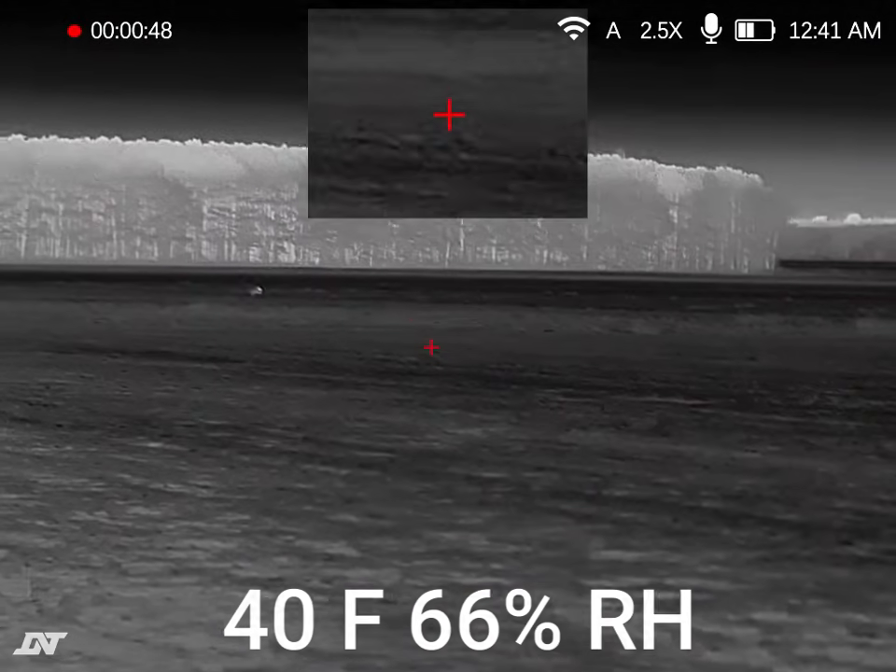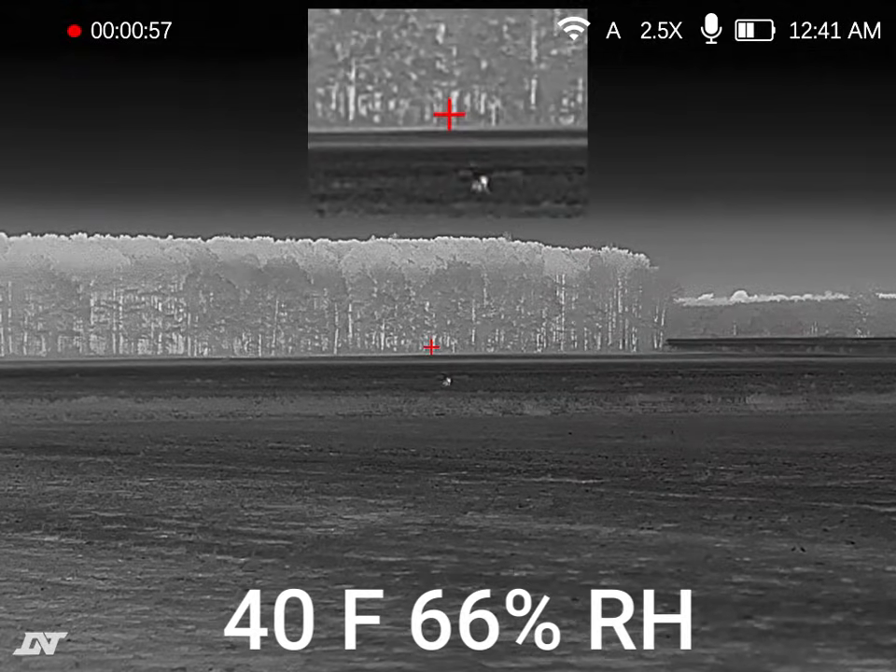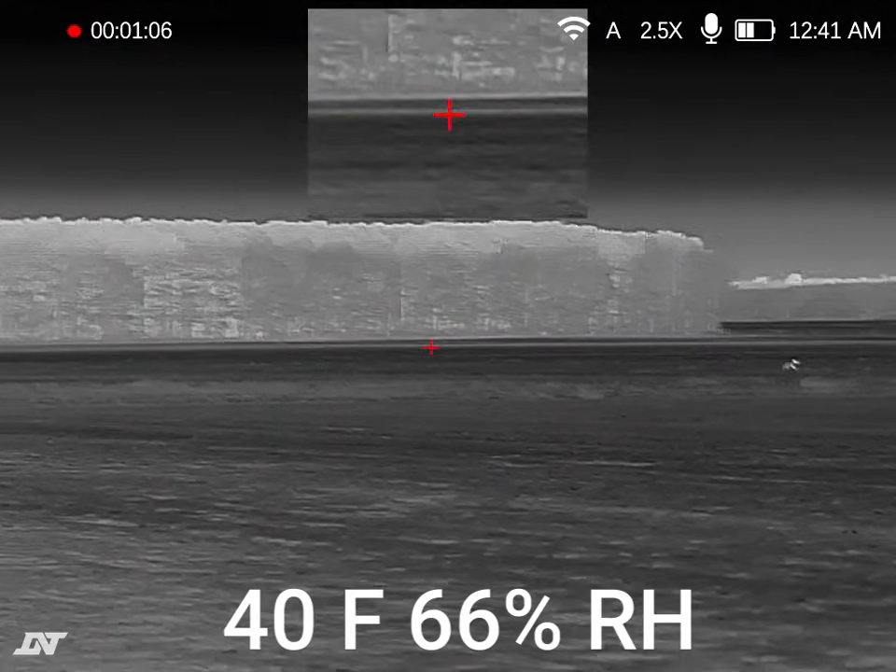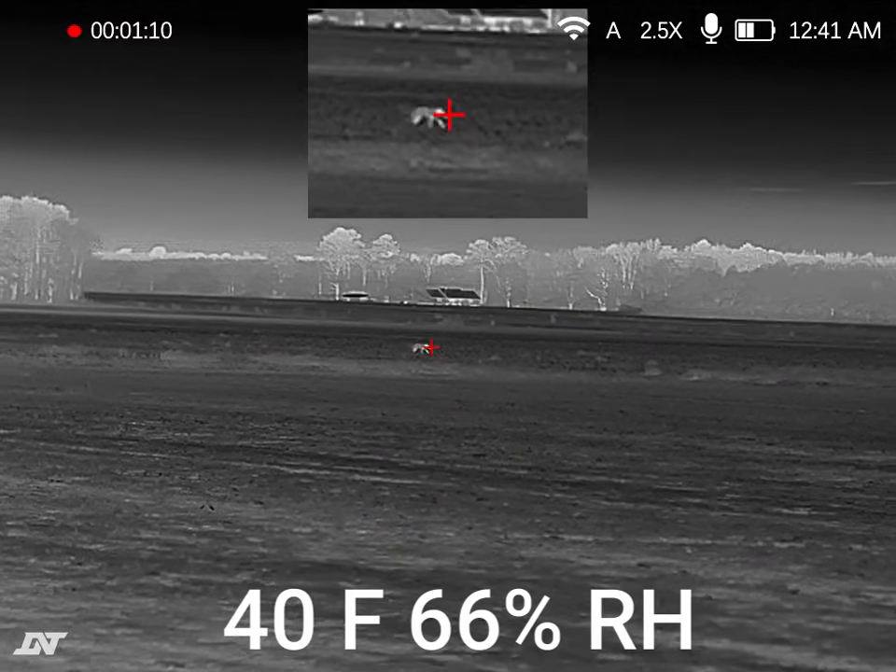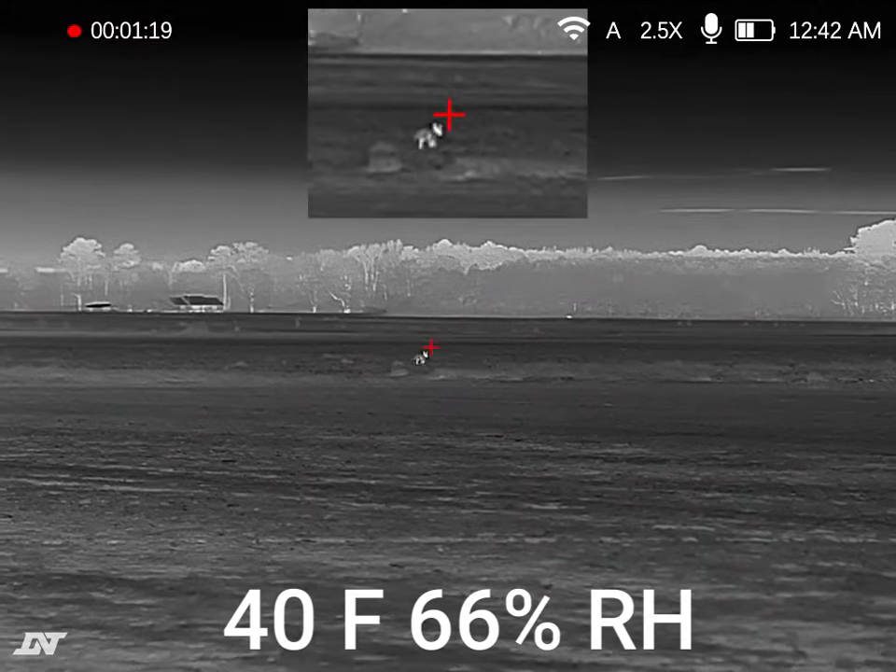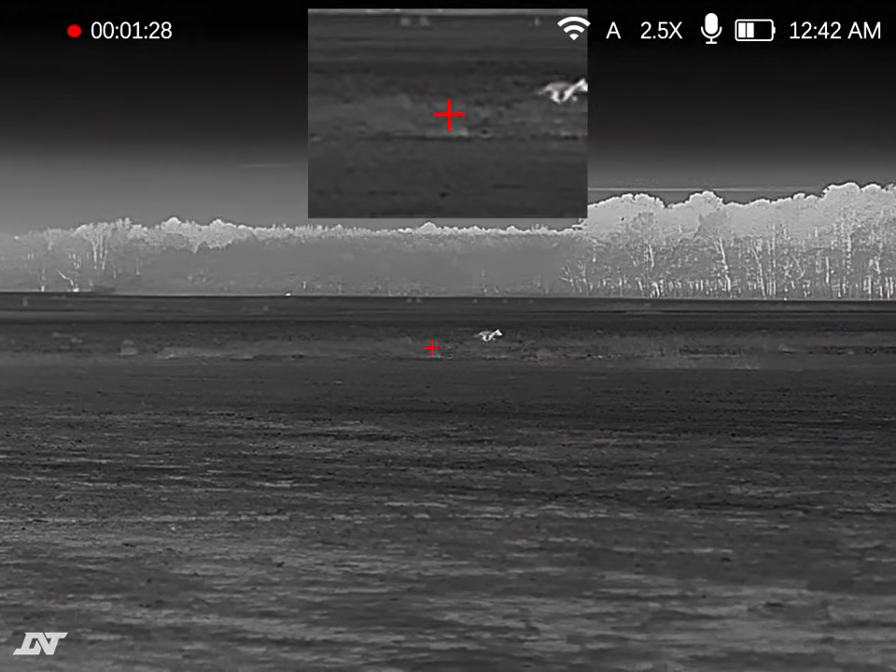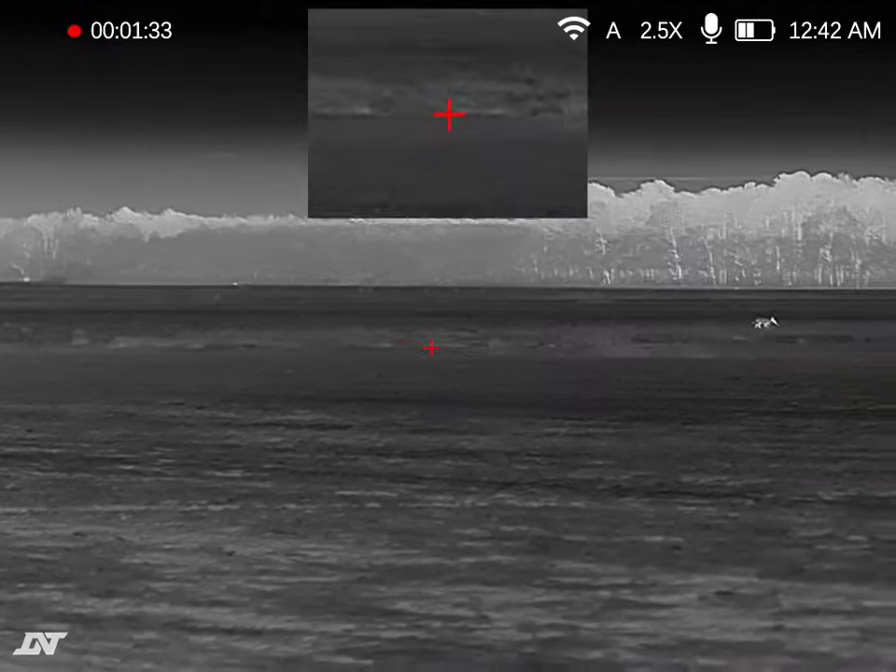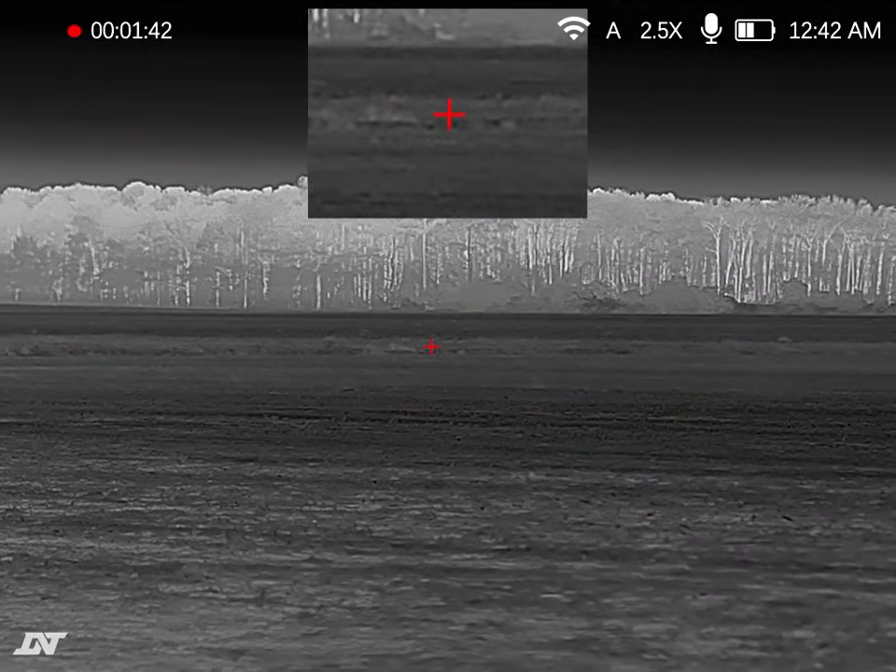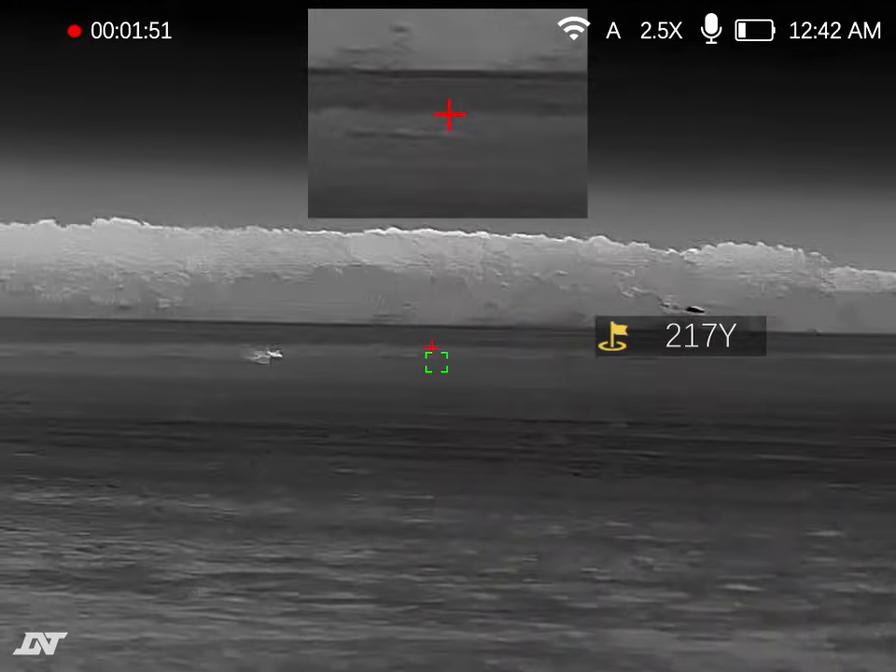Let's shift back a little bit in case we got through. Do you want to try and get him to stop?